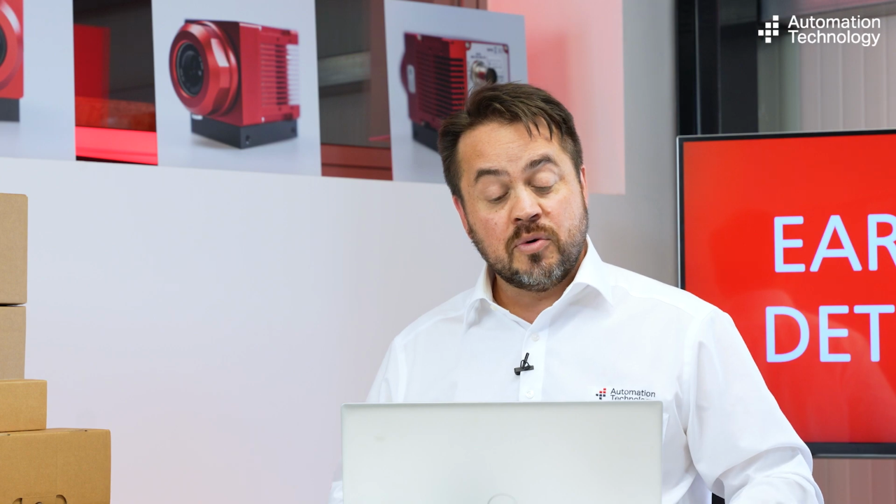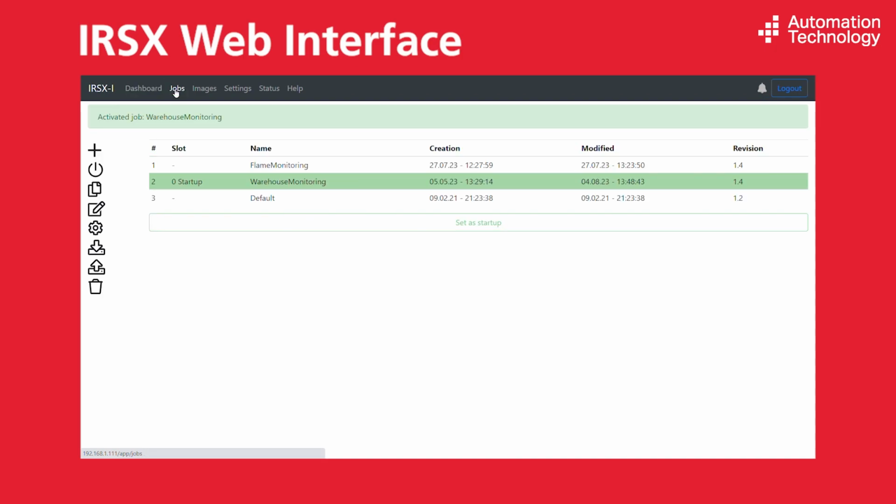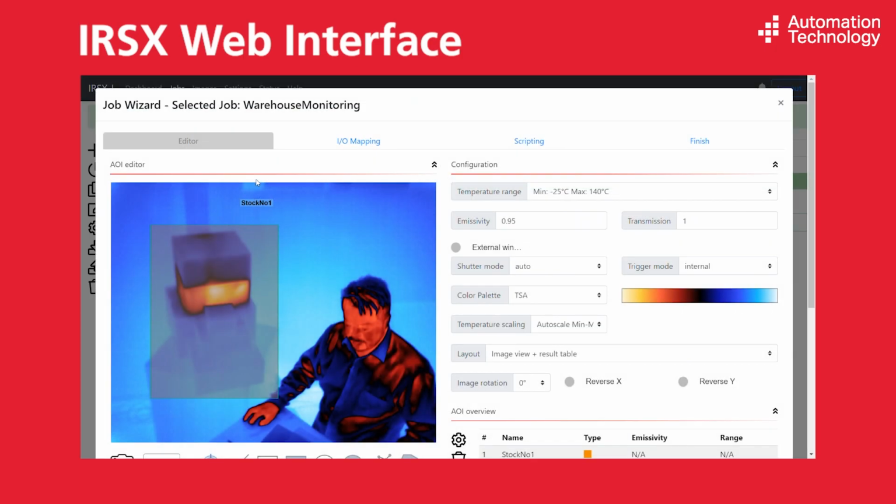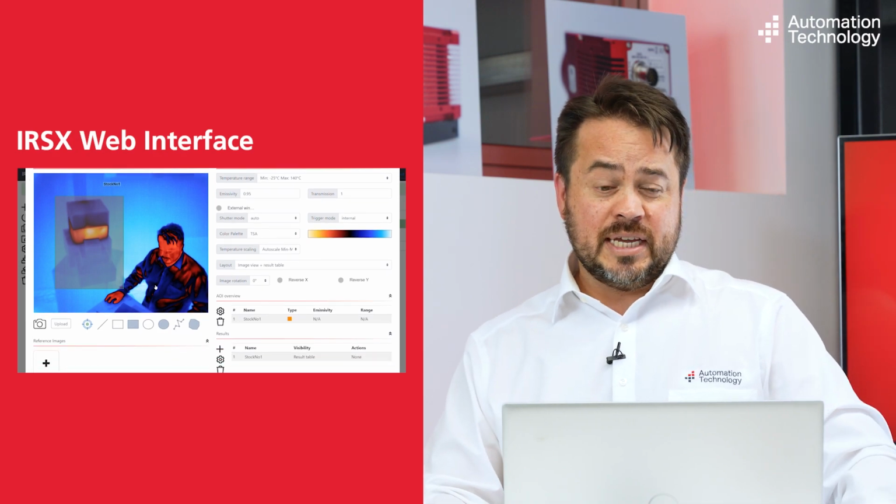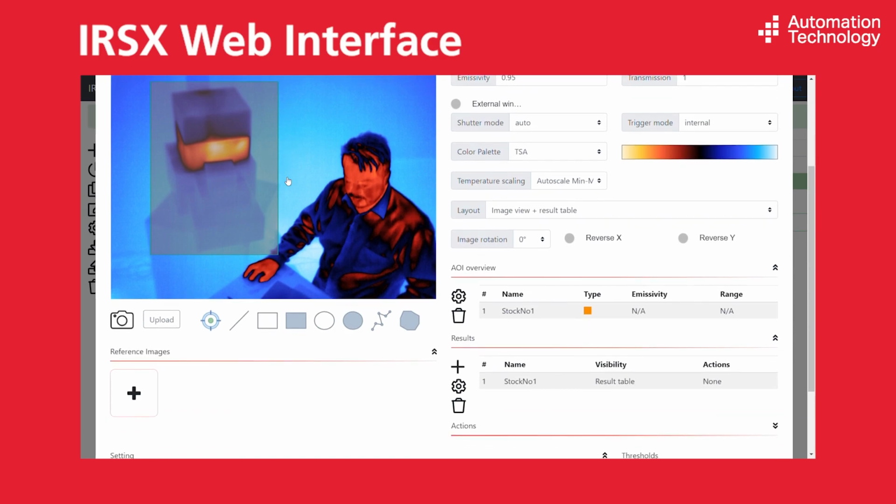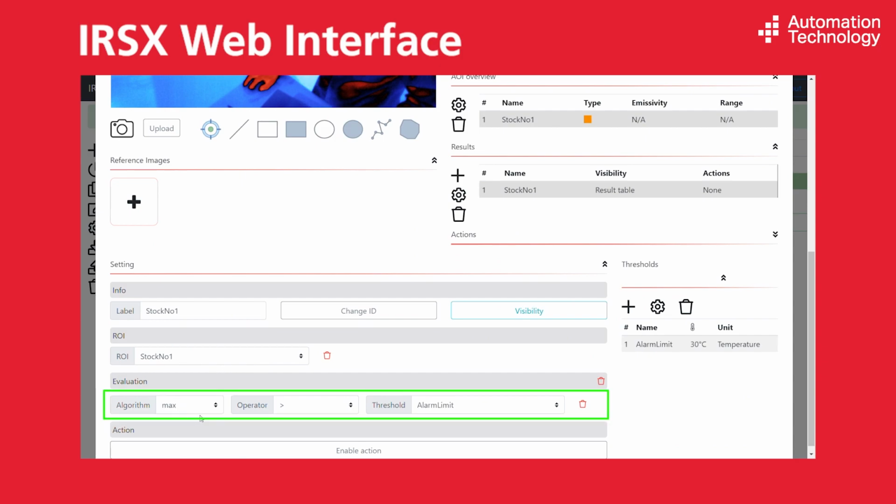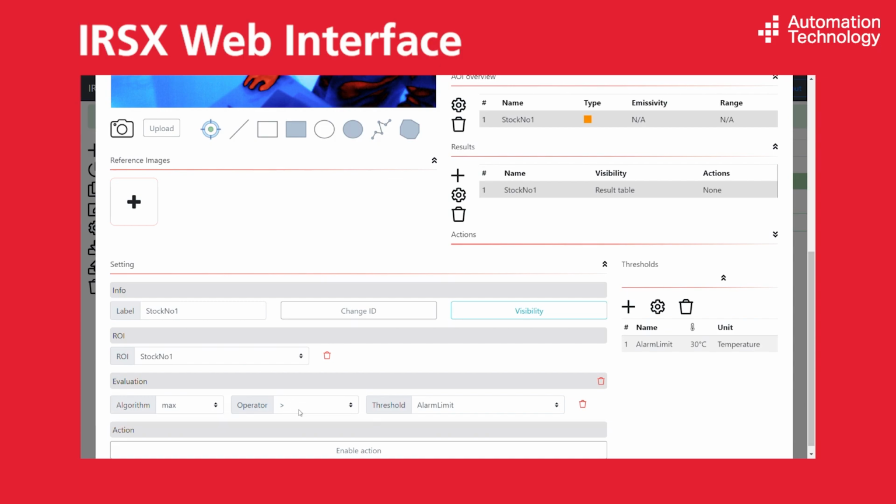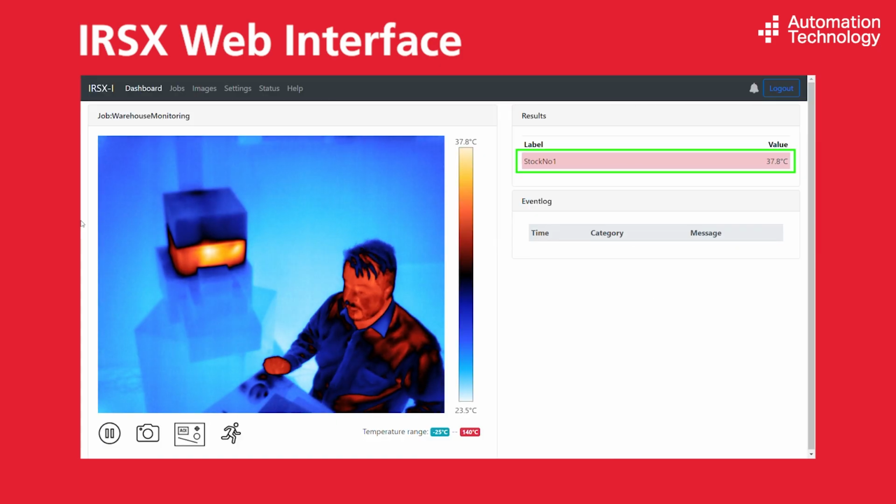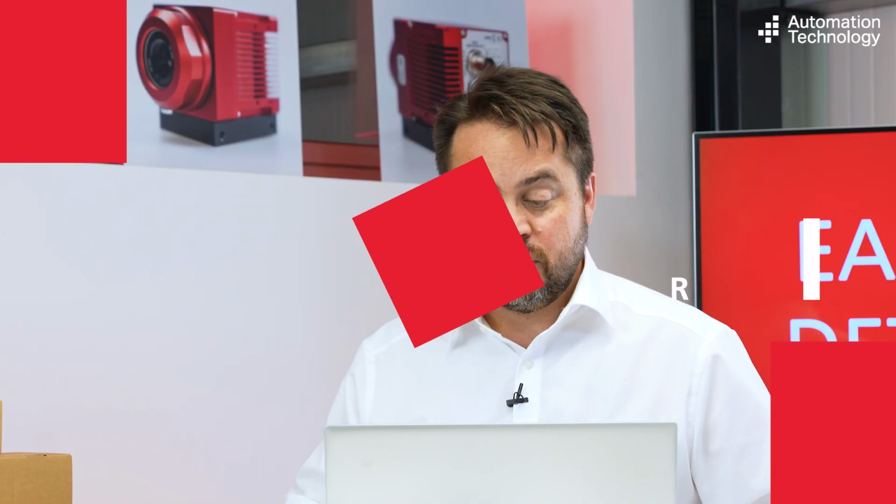Now I am going to show you how easy it is to configure the camera for this hotspot detection. So if I go here to Jobs and click on the warehouse monitoring job, you will see that we have put here an area of interest that we have called stock number 1. And linked to this area of interest, we have this analysis function. So we are looking for the maximum temperature between this area of interest, and we are comparing it with a threshold called alarm limit. So if the maximum temperature is higher than the threshold we have set, then we can trigger an alarm. So you see, it's very, very simple.